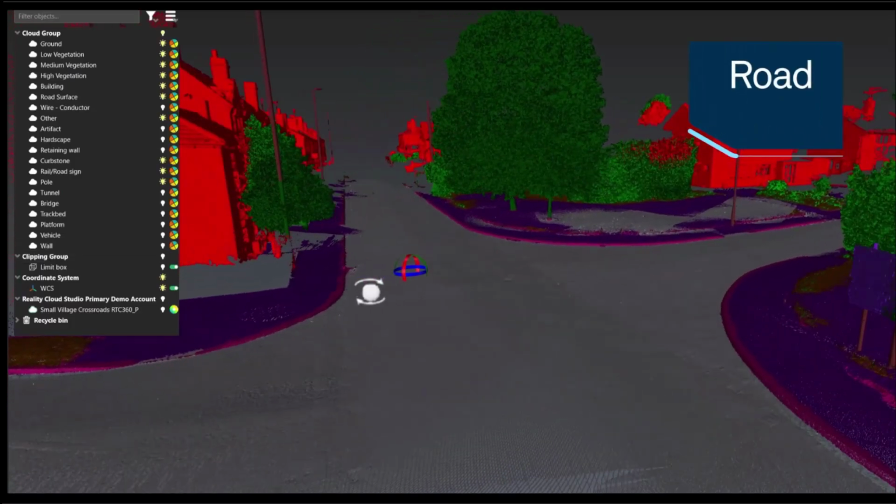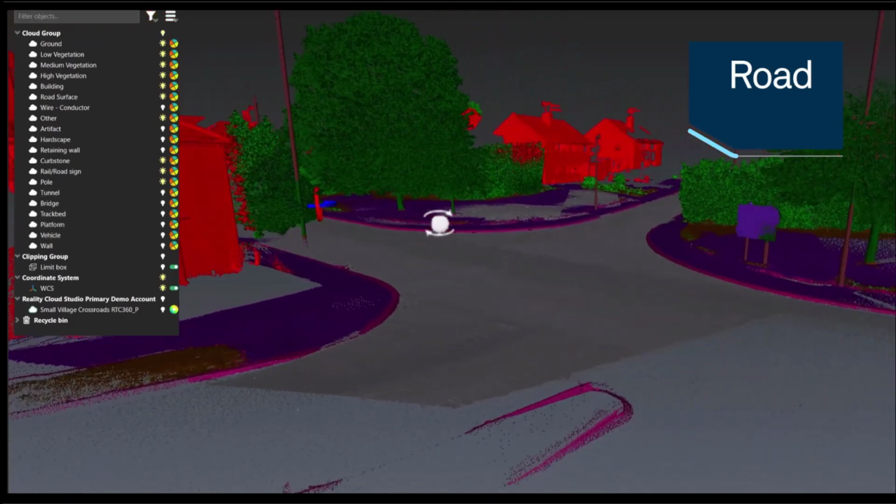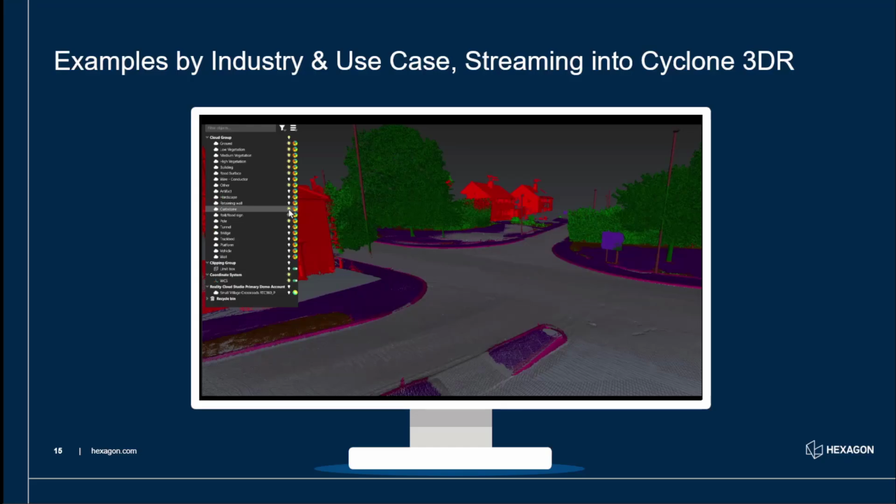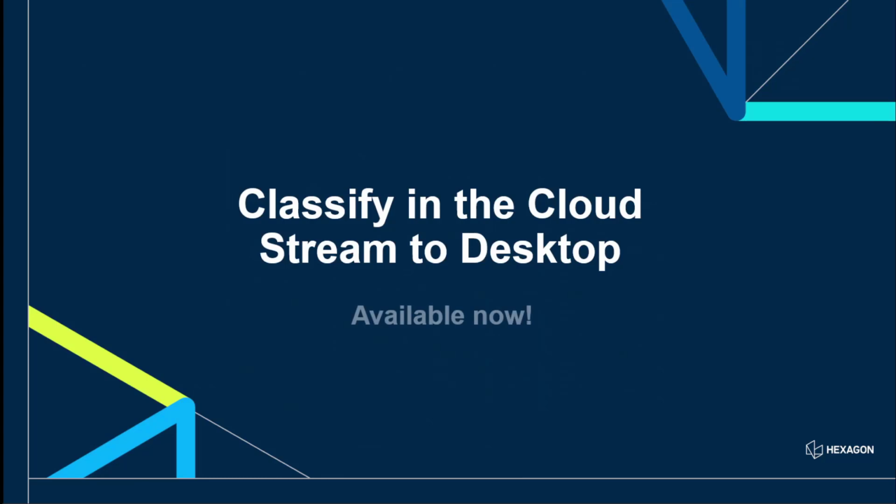And this is a road example. This was actually captured in my village. I just remembered when I saw the data earlier on. And we classified this in Reality Cloud Studio, and you can see now you can turn on pipes, and you can turn on the curbstones, and you can obviously switch on and off all these different layers independently. So really, really fantastic classification tools streaming down into 3DR. So we classify in the cloud and we stream it to the desktop.